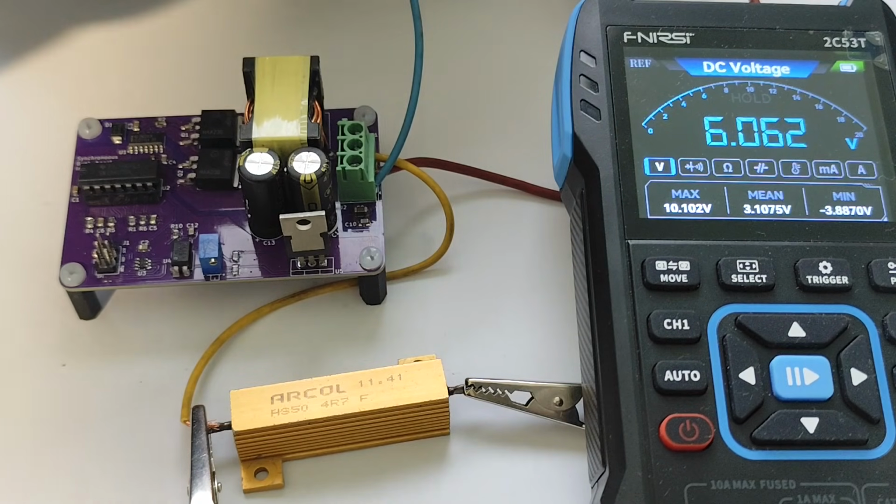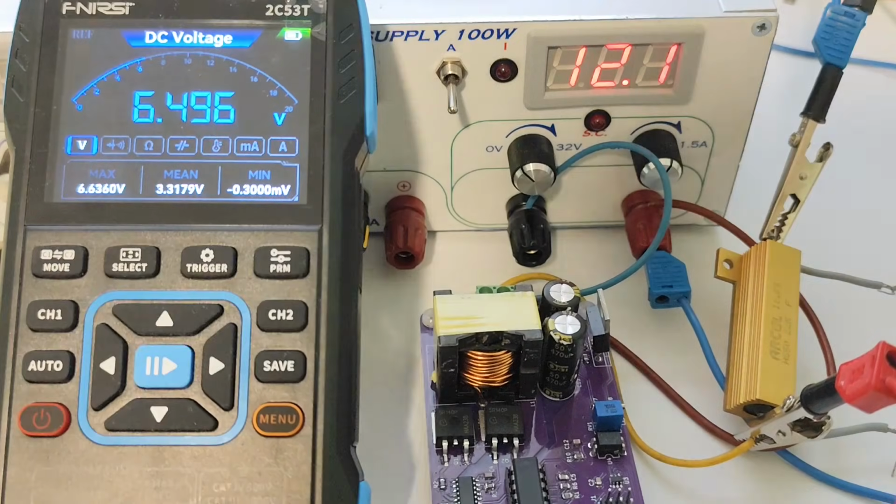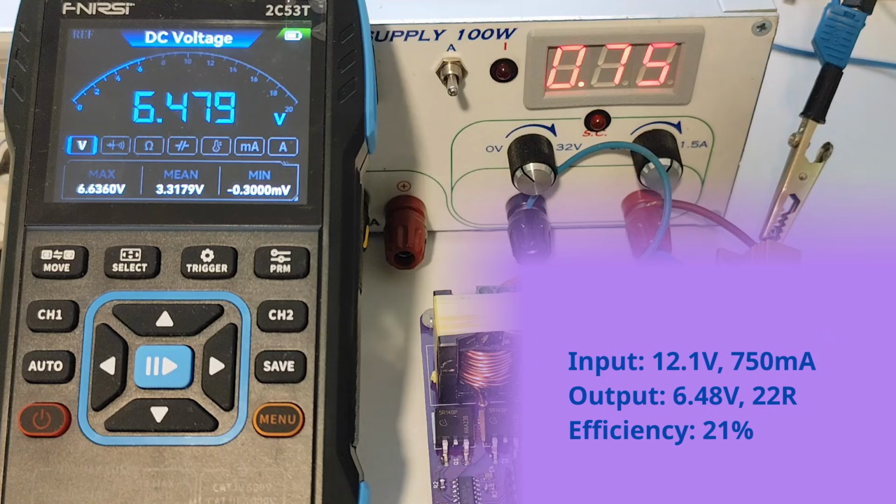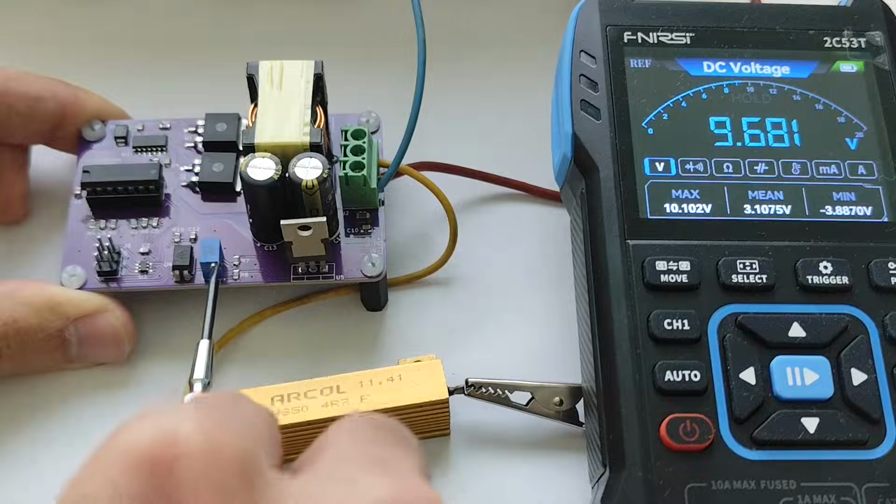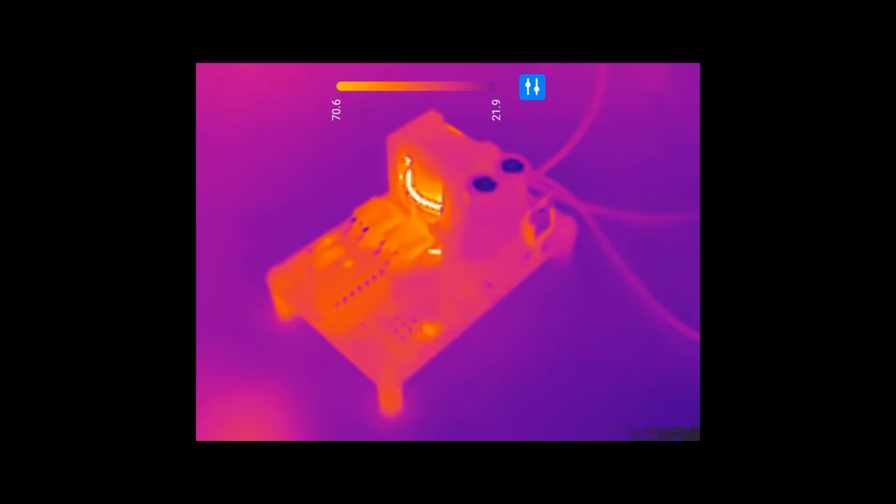Well, suppose you have a small converter, for example this one that I built a few videos ago, and looking at the efficiency you can see that it's kind of terrible, and you start wondering what the reason might be. Well, it's true that you could figure it out on your own, although if you have a thermal camera you can just look at it quickly and immediately find the problem. In this case, you can notice that a winding on the inductor is actually shorted, so it's heating up a lot. This steals power from the converter and lowers efficiency.